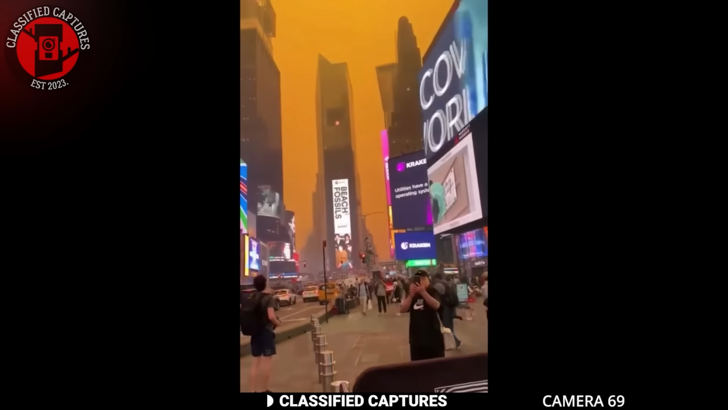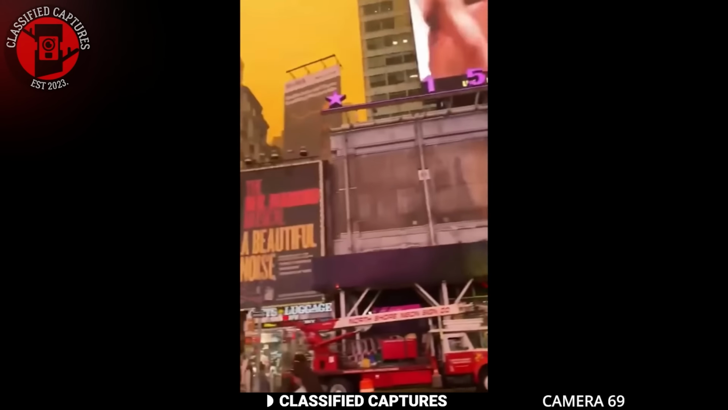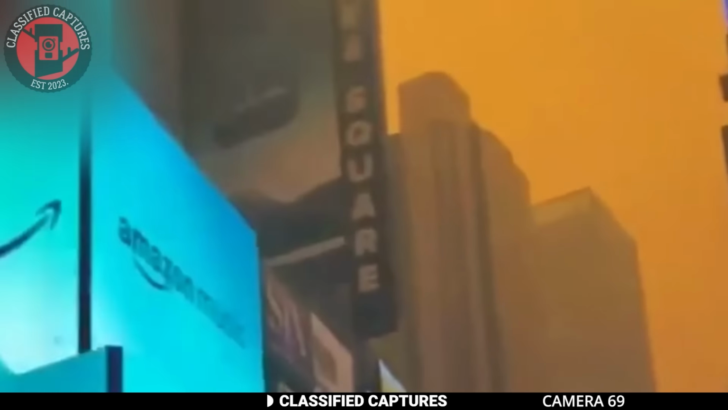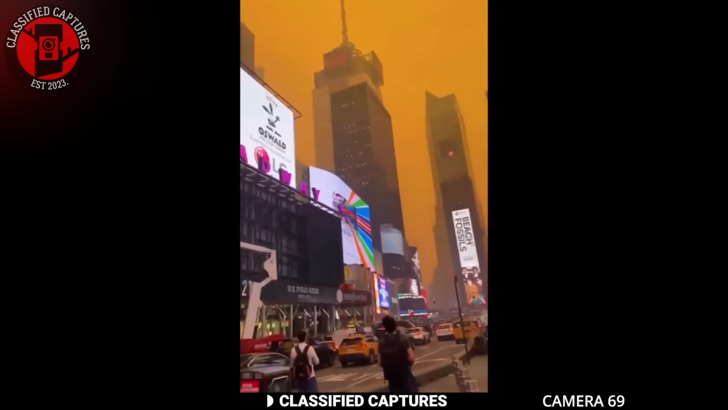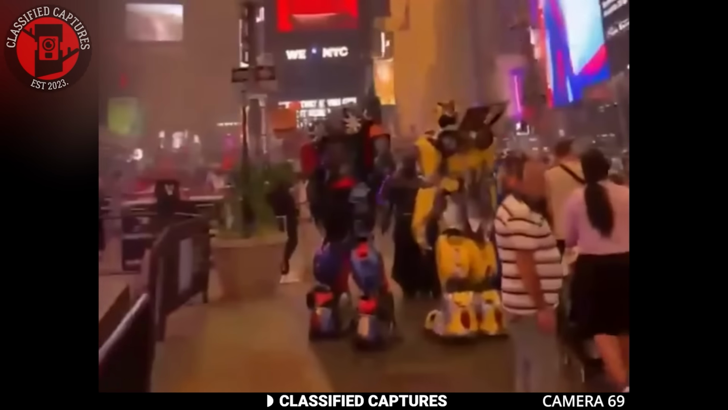Also, industrial activities or certain weather conditions can also contribute to hazy skies and strange colors. However, there was no report of a fire around or bad weather conditions, so what could have caused this? Is the air even safe for the people around to breathe? There is no one in sight wearing a nose mask either.